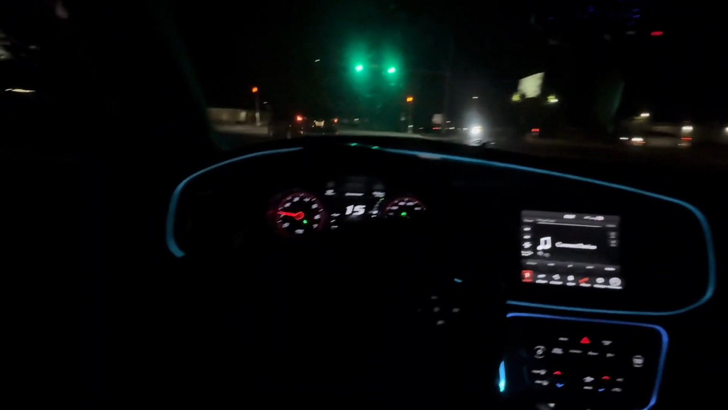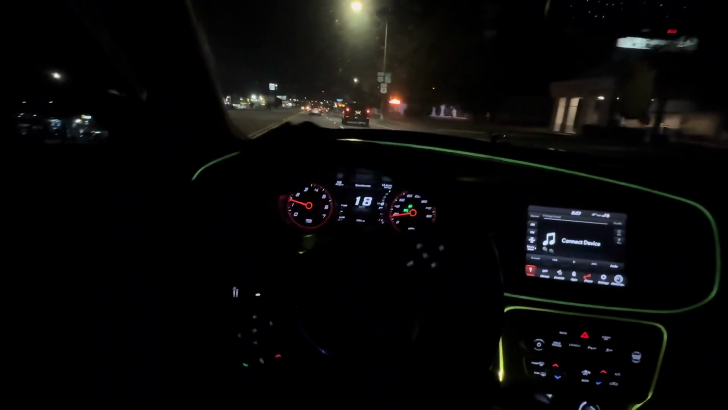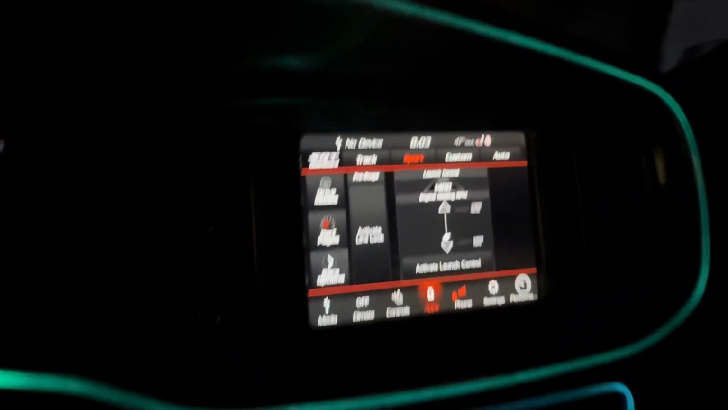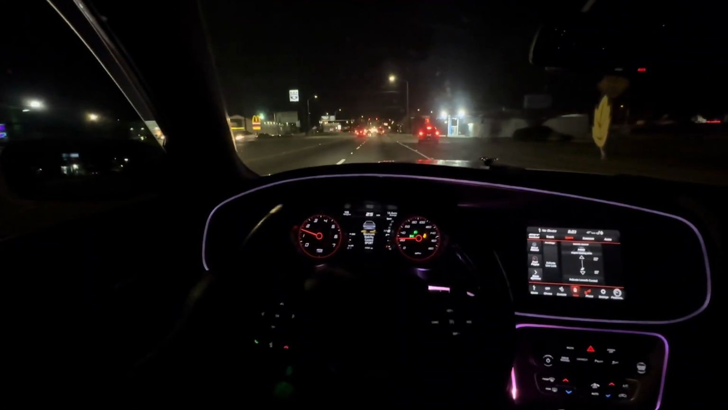And they change colors just like the ambient lighting. Y'all let me know if y'all rock with the ambient lighting. But we're probably gonna drive in sport mode. I usually don't put it in sport, kinda like my steering wheel and track. But we're gonna put it in sport mode, so traction's gonna be slightly off. Y'all see we in sport mode. I don't know where I wanna go. We're just gonna go straight.